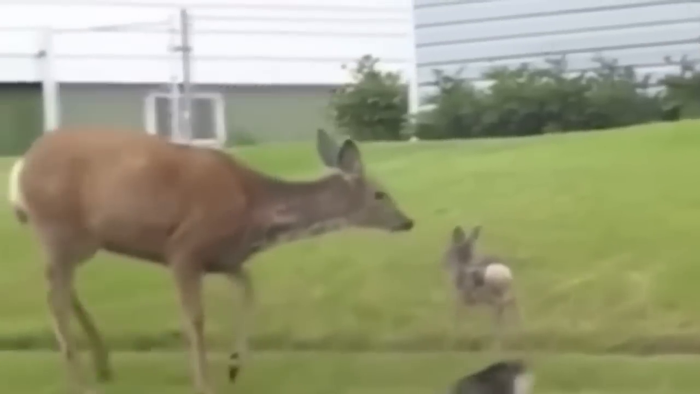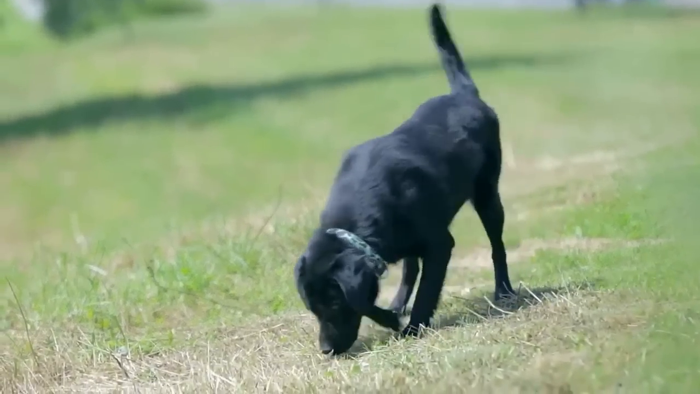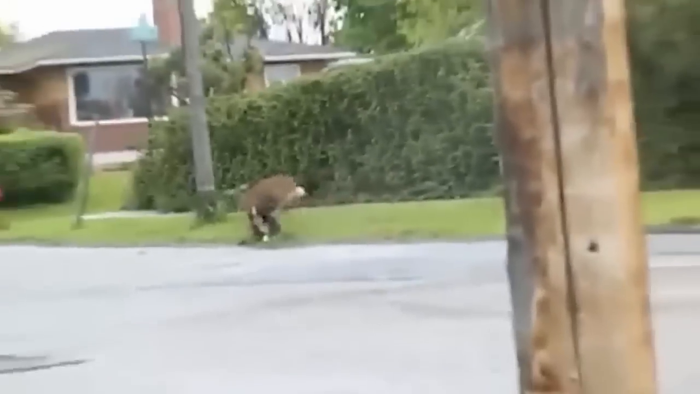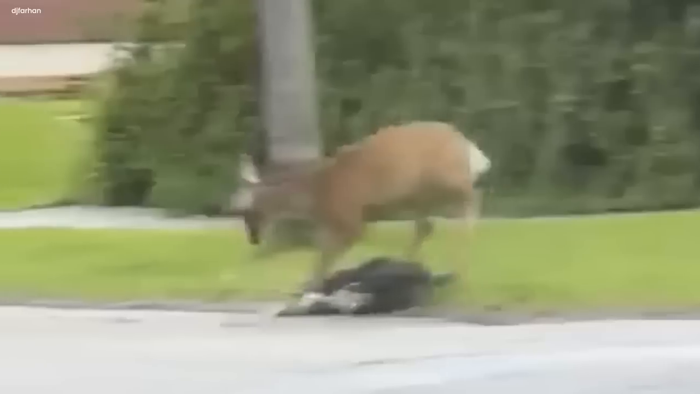Nearby, a cat watched with its curious cat eyes, and a pet dog relaxed farther away, unaware of the strange thing happening. Suddenly, without warning, the deer ran towards the dog, attacking it with wild and uncontrolled aggression. The dog had no idea what was going on and couldn't defend itself.